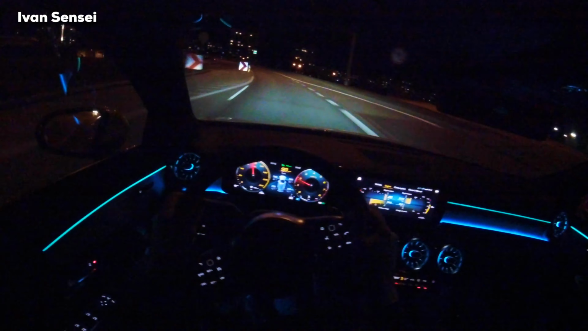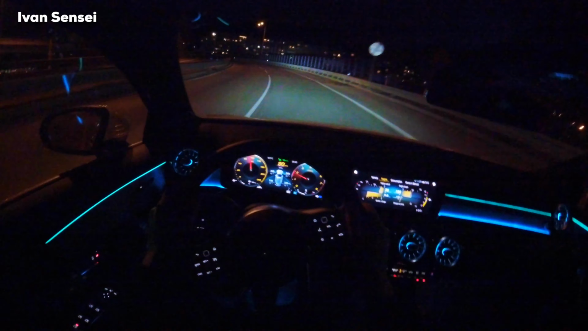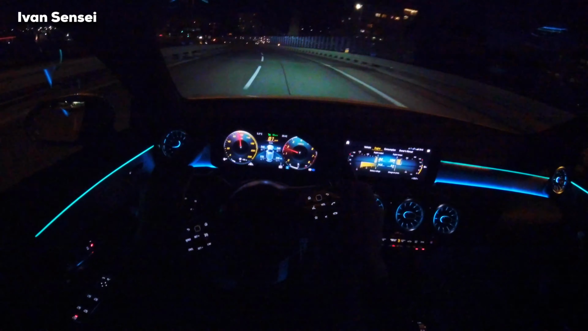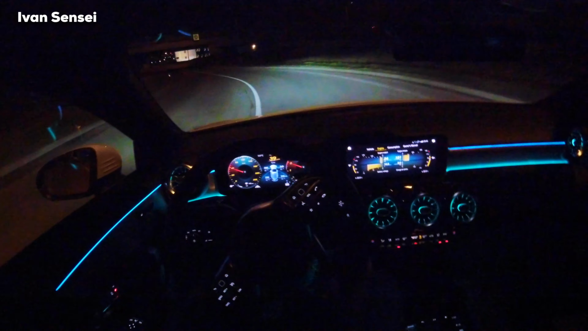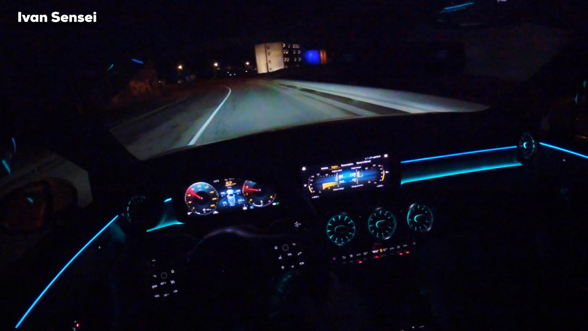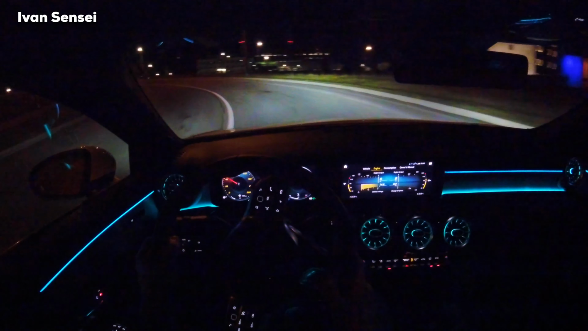This car is amazing in the corners, it's really super stable. I think that's it for this video. Let me know, guys, what you want to see with this car. I will film the parking video.